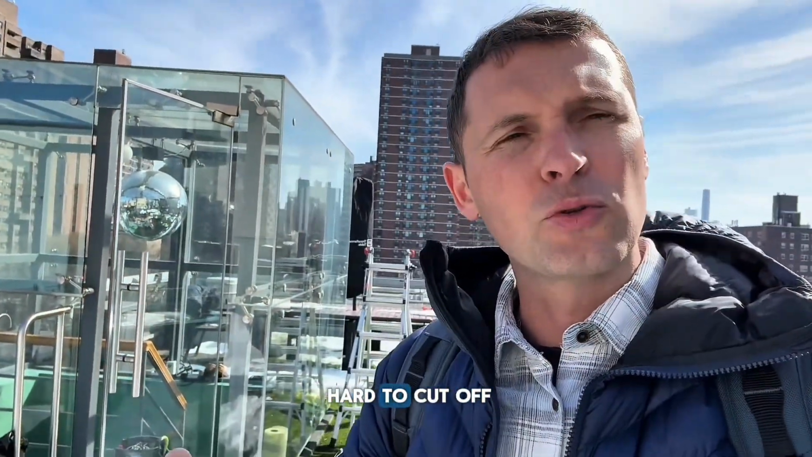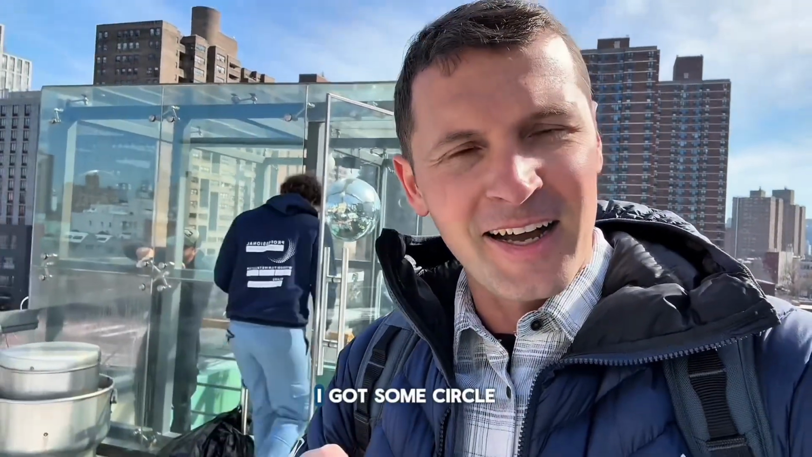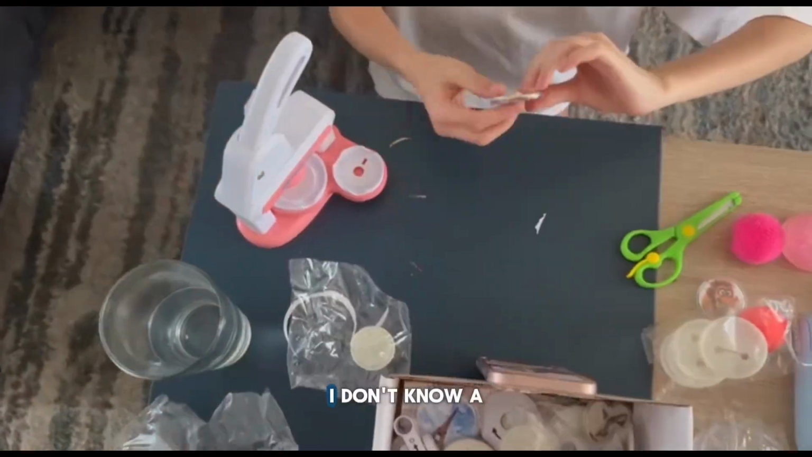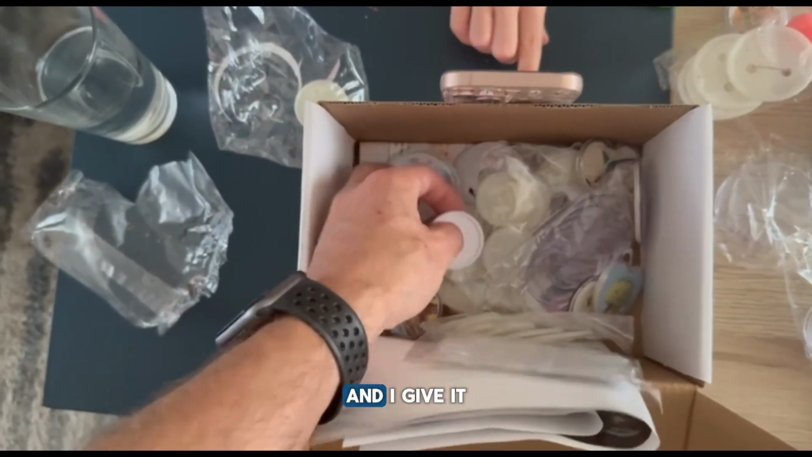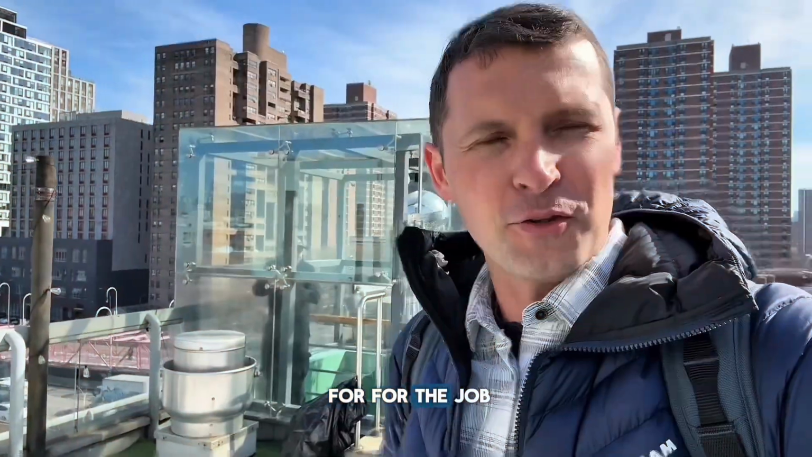It's a little bit hard to cut off those circles, but the funny part, I got some circle cutting tools from my kids' play set, I don't know, a batch play thing. And I gave it to my guy. I said, listen, try this. It's gotta be good for the job that we are doing.